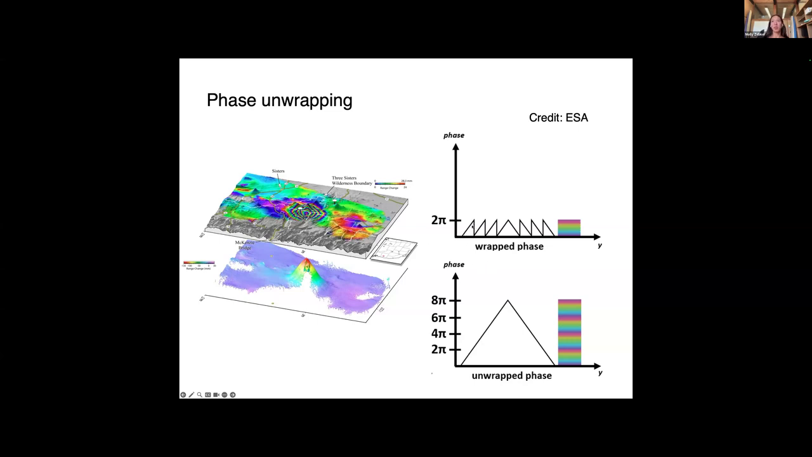And when it exceeds more than 2 pi, it'll drop back down to 0 and it'll continue in this sawtooth or wrapped pattern of phase. So phase values don't actually give us absolute deformation because the phase is only known modulo 2 pi. So we have to perform a step called phase unwrapping so we can know how much absolute phase